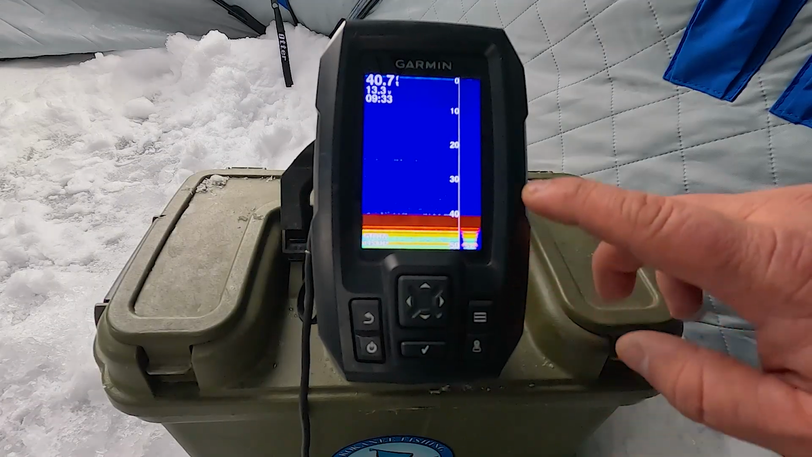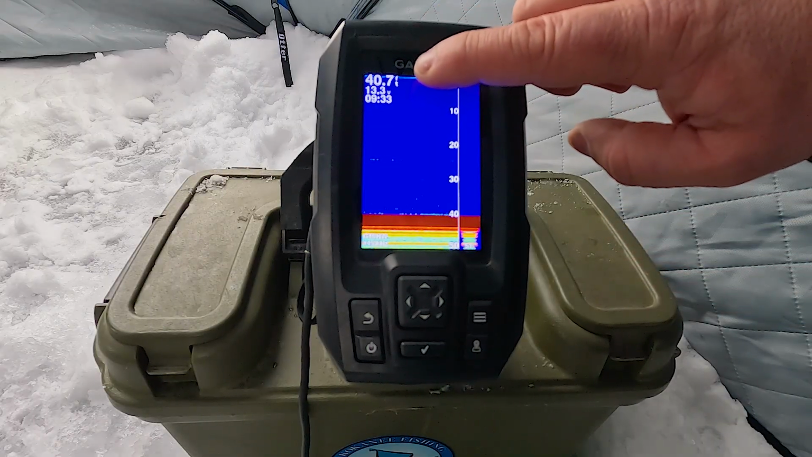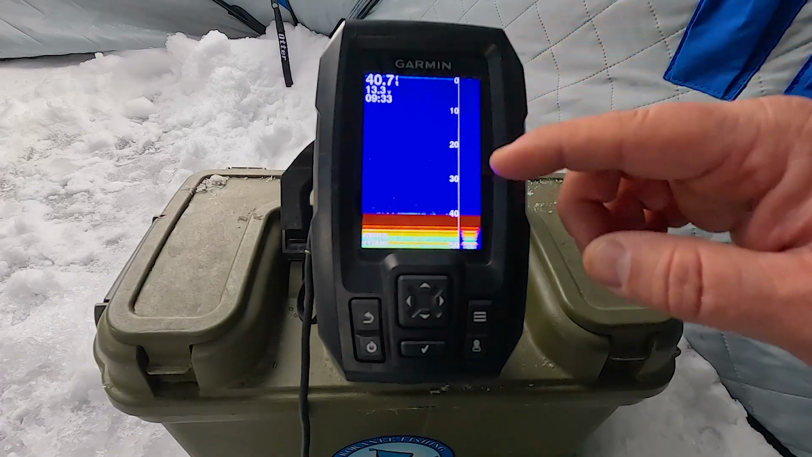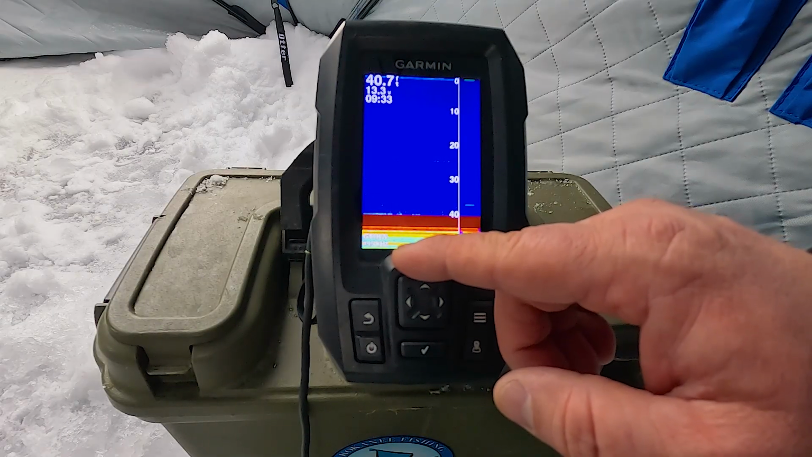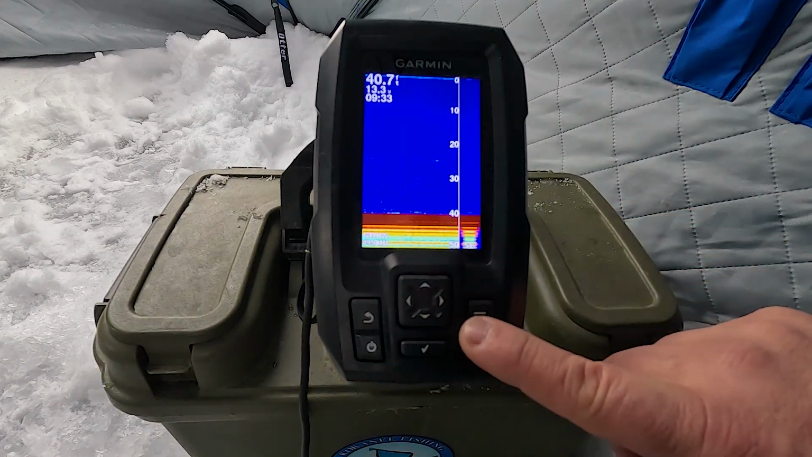You'll see here, I'm in 40 feet of water. That's my battery strength, 13.3 volts, and this is the time, 9:33. Down here is the transducer type that I'm hooked to, and this is the frequency that I'm on. Now, frequency will change based on the width of your cone. All of these buttons here can be useful.